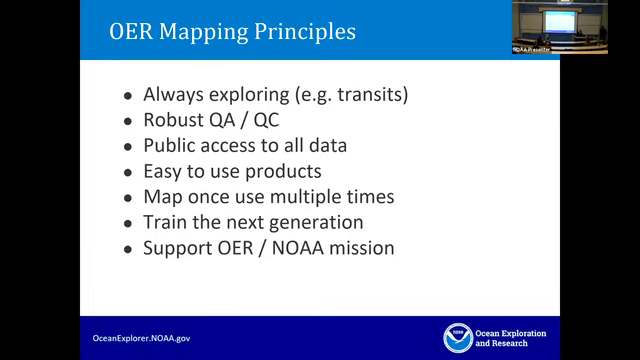Training the next generation is something that we maintain. We'll discuss our internship program later. I hope you guys are interested. And then, of course, all the mapping that we do is to support the OER NOAA mission of exploring the global seafloor, and also recently, a big focus on the US EEZ.